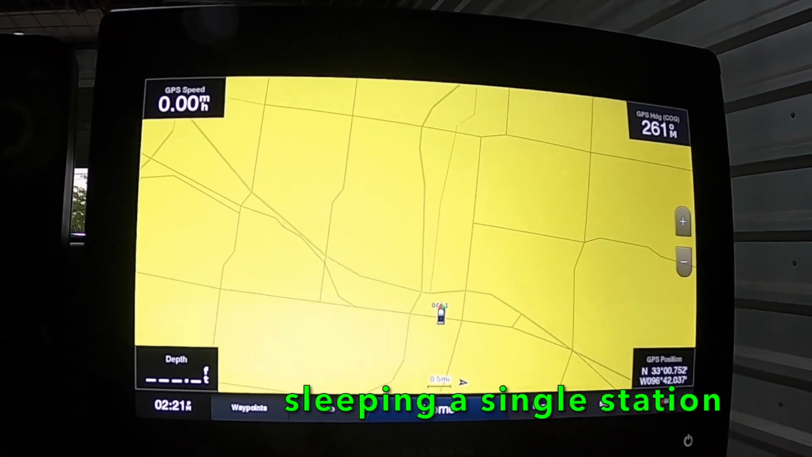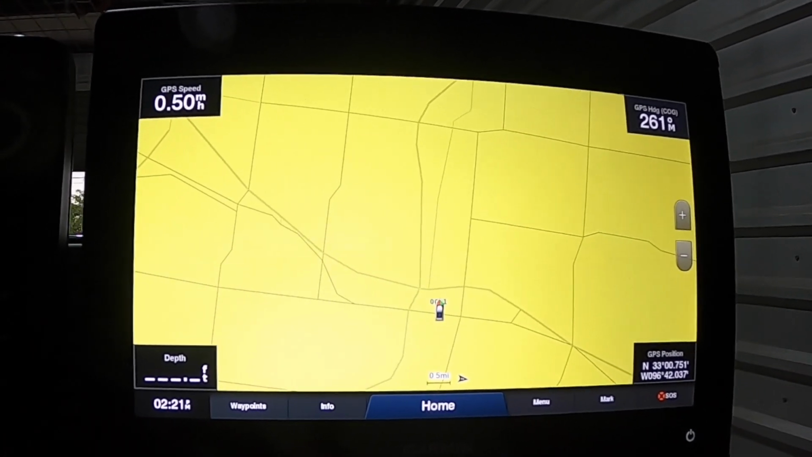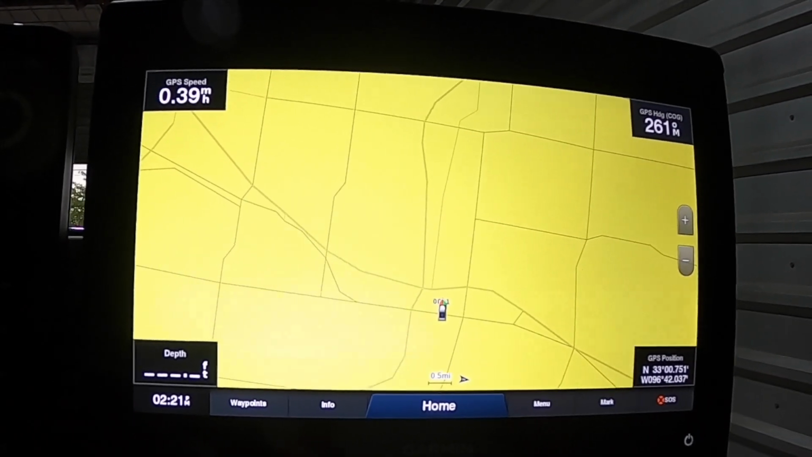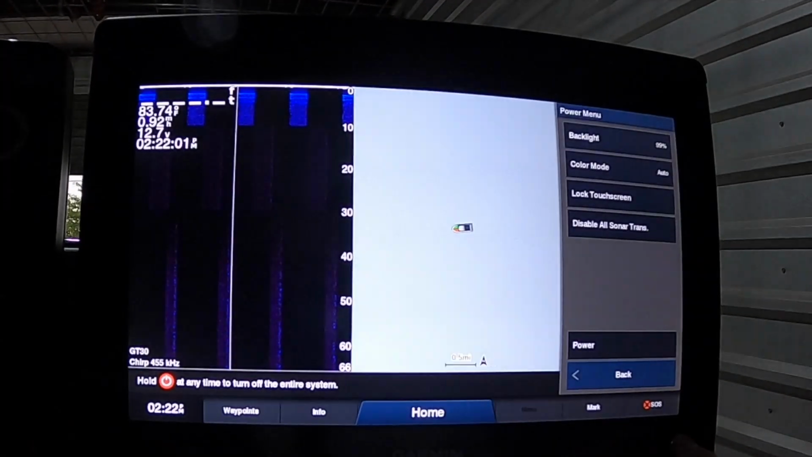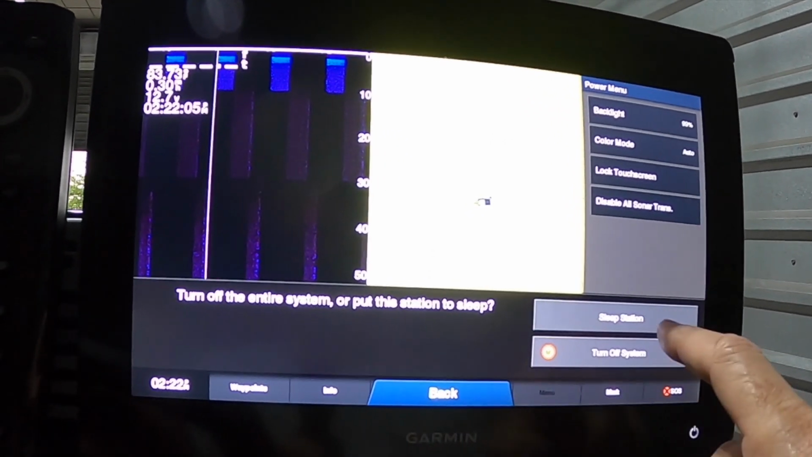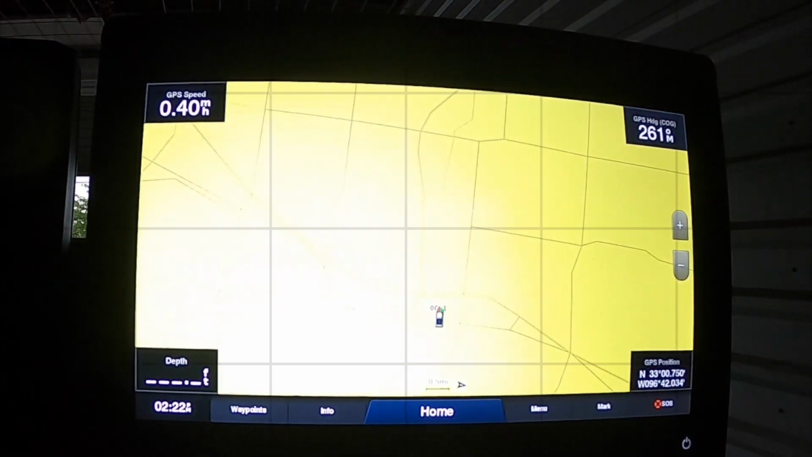So when you get up from yours, you see I pretty much always turn my back graphs off. Look, I'm running 4 really powerful graphs on the boat all the time, and I'm trying to conserve battery even though I have great batteries and a great charging system. What you want to do is you touch this button and when that pops up, turn off the entire system or just this station, and you just want to sleep that station. And then when you get back here, all you got to do is tap your power button again, bam, your station's turned right back on. So that's really easy, really handy.